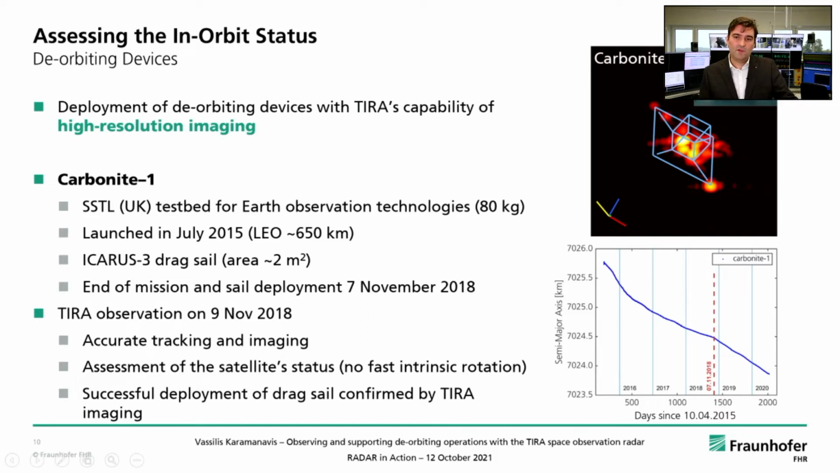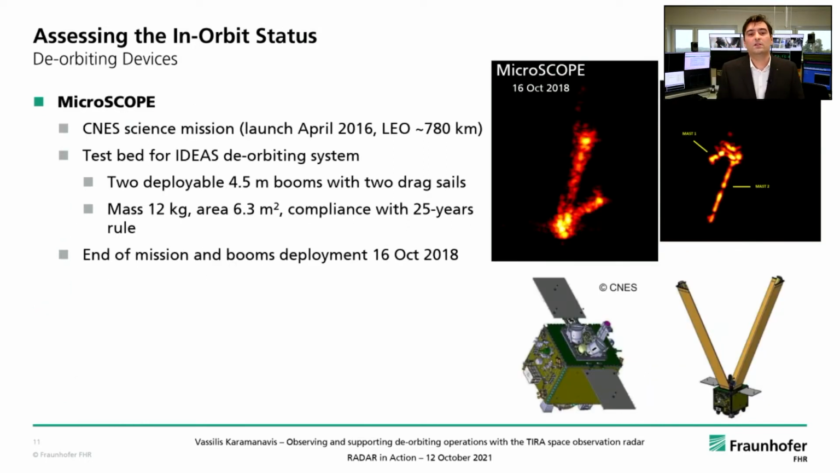In the upper right corner right here, you can see an ISAR image obtained with TIRA with a model of the satellite overlaid, as well as a photograph of the deployed drag sail from the laboratory. Just as an indication here, I am also plotting the semi-major axis of the orbit of the satellite in kilometers with time, where you can see the slight change of slope prior to and after the end of mission and deployment of the drag sail. This will be seen clearer in the very next case, where we have Microscope.